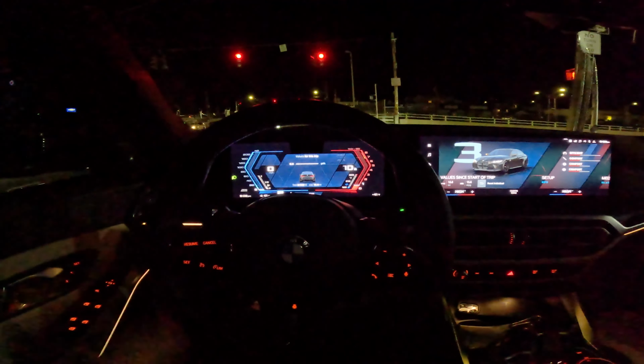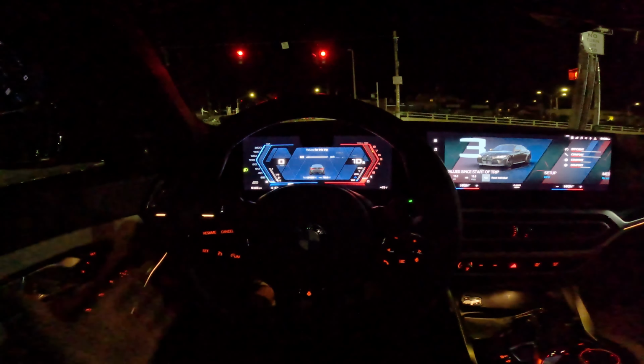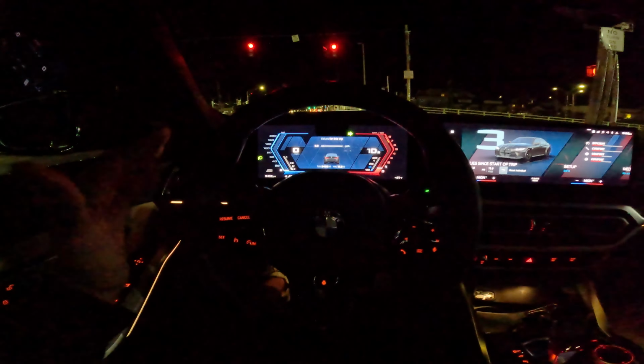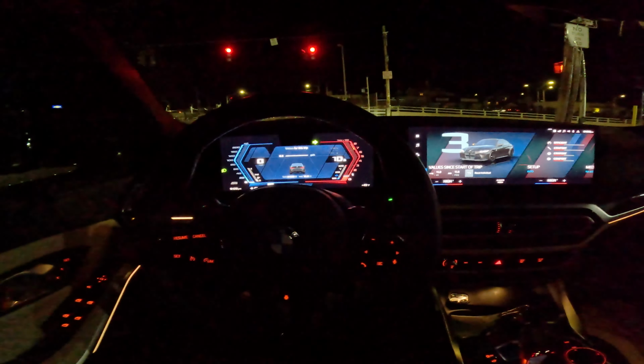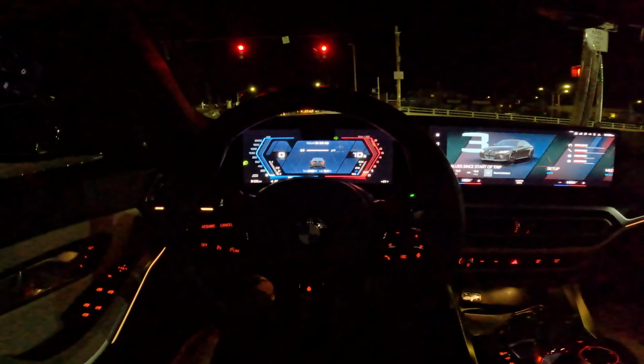It is a pretty cold night. I'm not sure if it says the temperature anywhere on my screens here, but it is a pretty cold night. The tires are definitely still cold. I was driving the car earlier today, but they're still cold. But again, we're just gonna not go crazy because of that. And also, I don't like to drive that crazy, honestly, especially not on camera. But anyways, we're just gonna cruise and hang out.